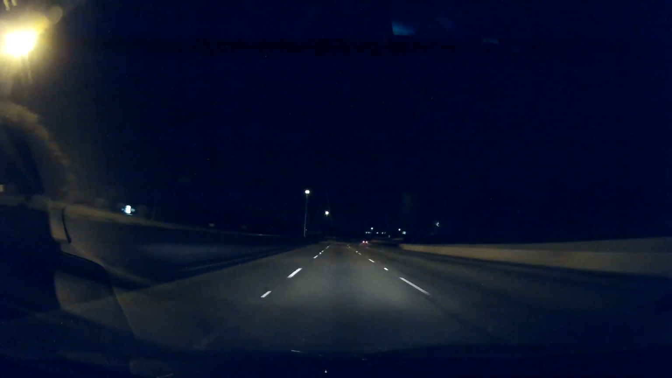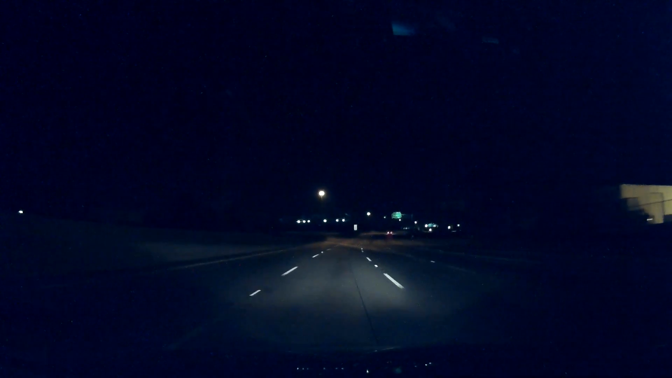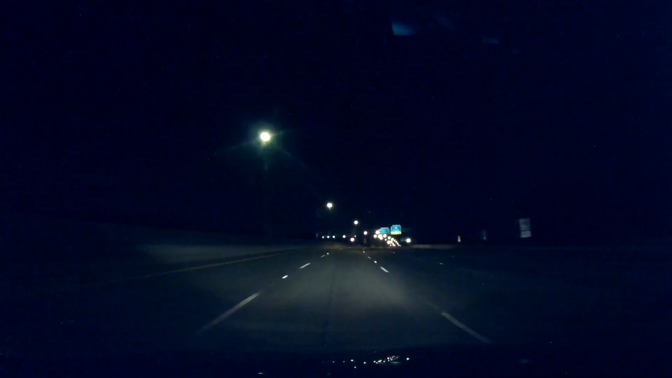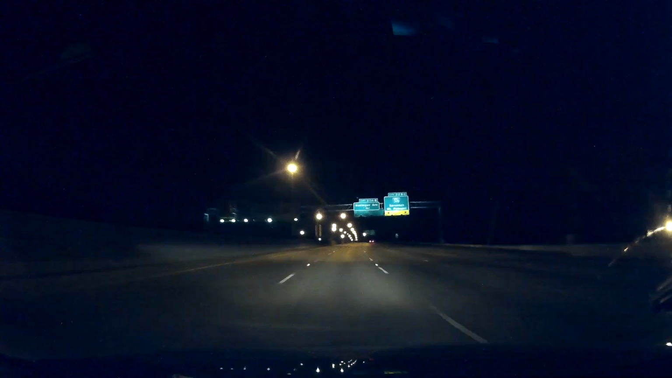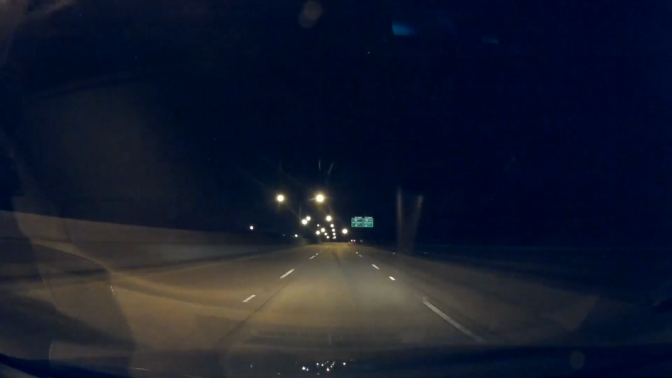This road has some straight stretches and then some nice gentle curves as it moves through town. It's not a very complicated highway until you get to the very end. It kind of splits off a little bit. But the exits on and off are pretty straightforward.